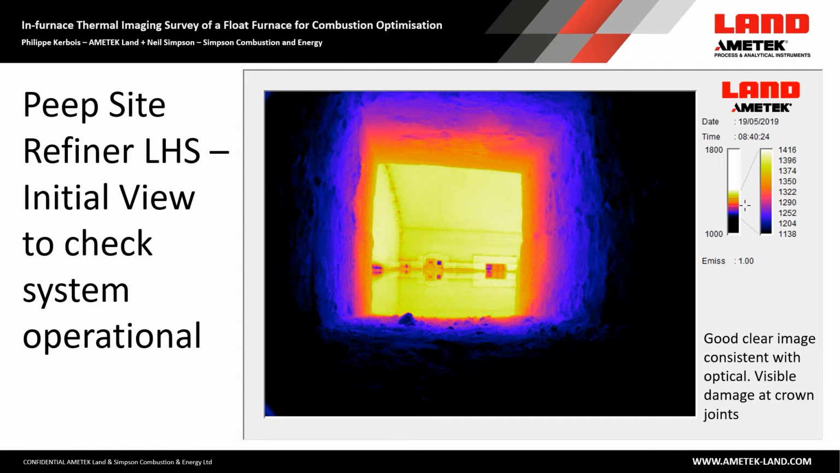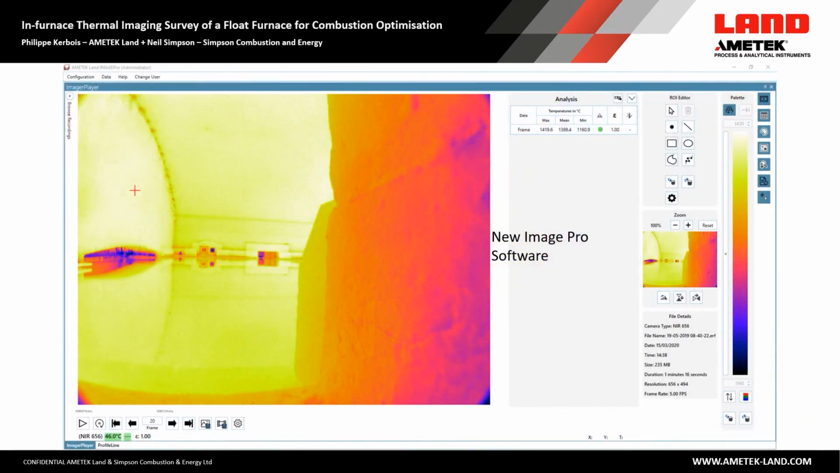No visible damage at crown joints. This image was created with the previous LEAP software, replaced by the new ImagePro Glass software from LED. Same image created with the new ImagePro Glass software. This is a larger image for more clarity and details. ImagePro is fully compatible with existing NIR-B 656 standard definition or 2K high definition cameras.